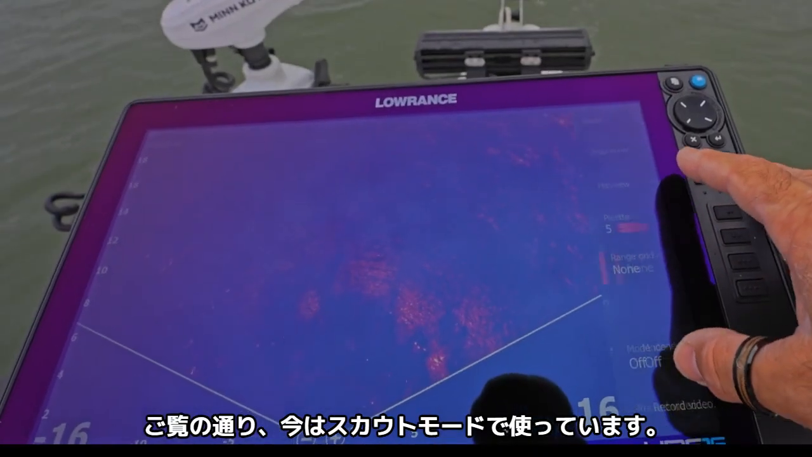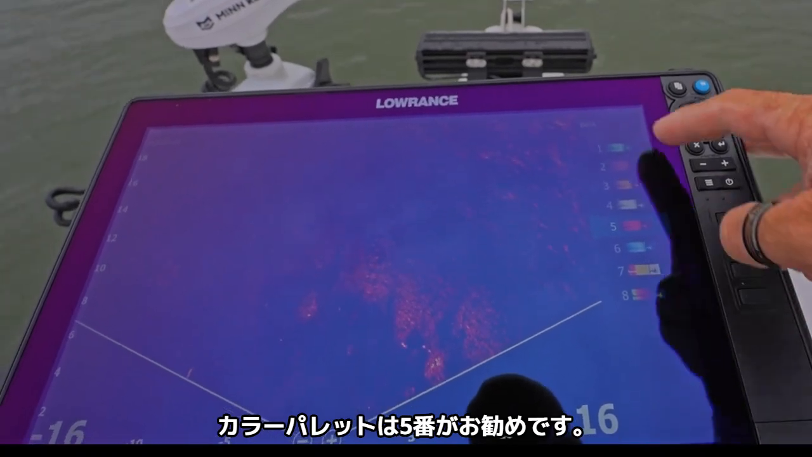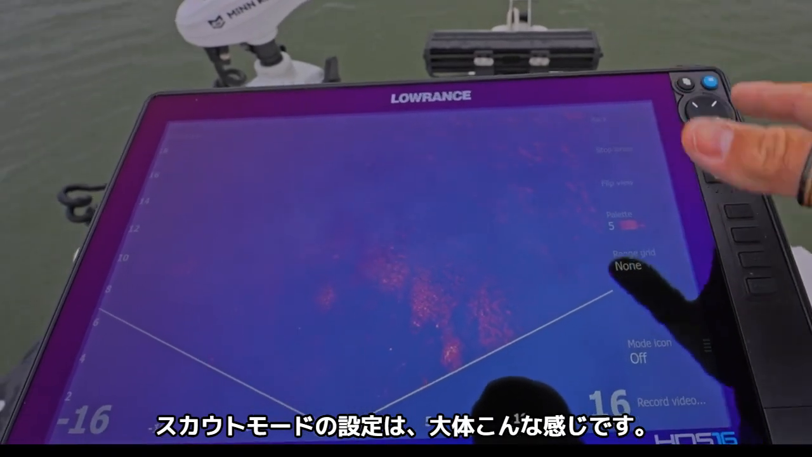This is in scout mode, obviously. The palette I prefer is 5. That is about it for the basic settings on scout mode.